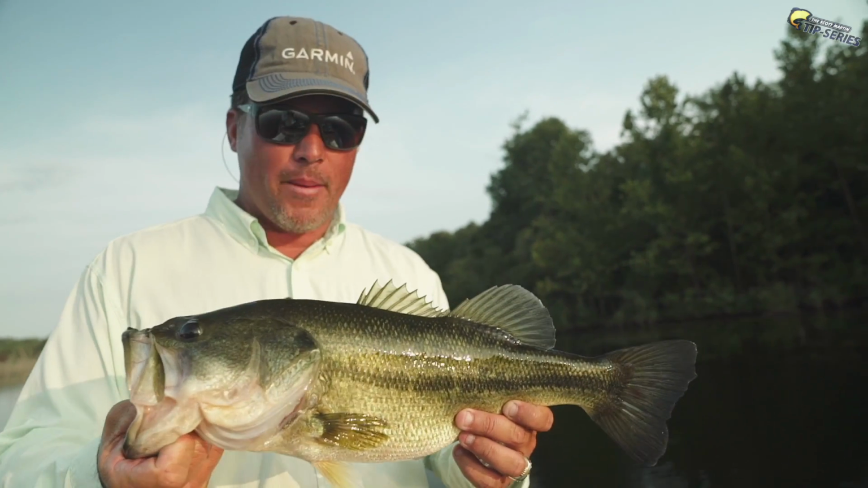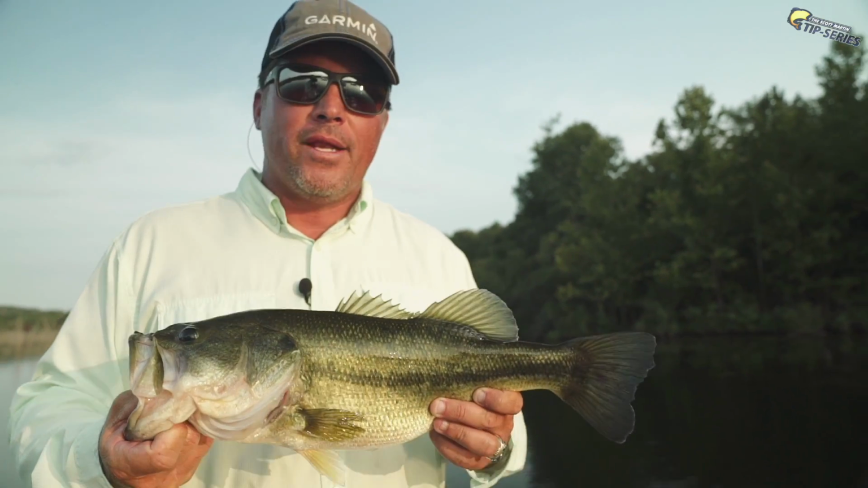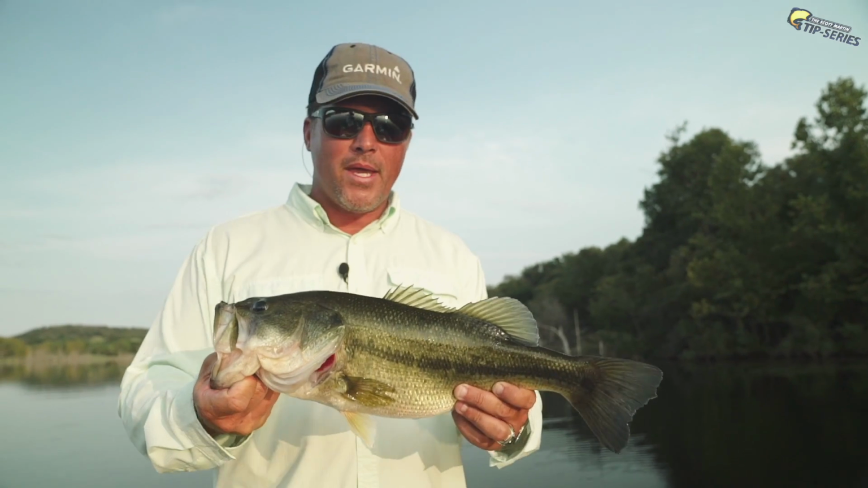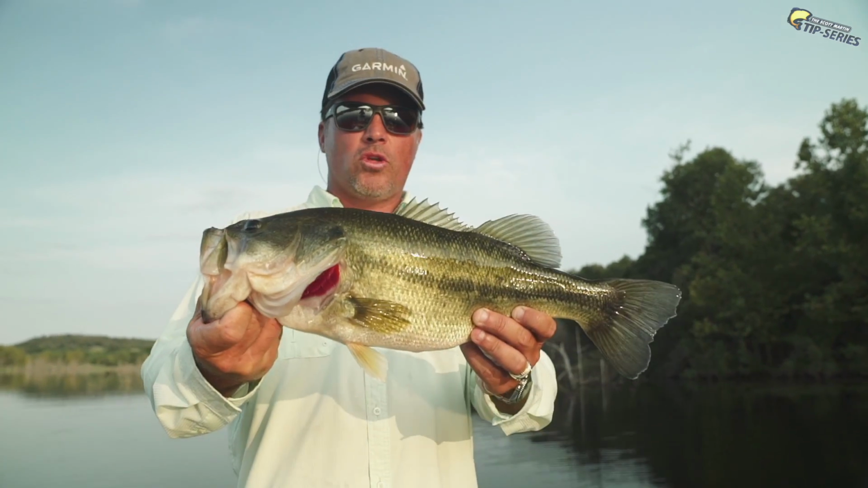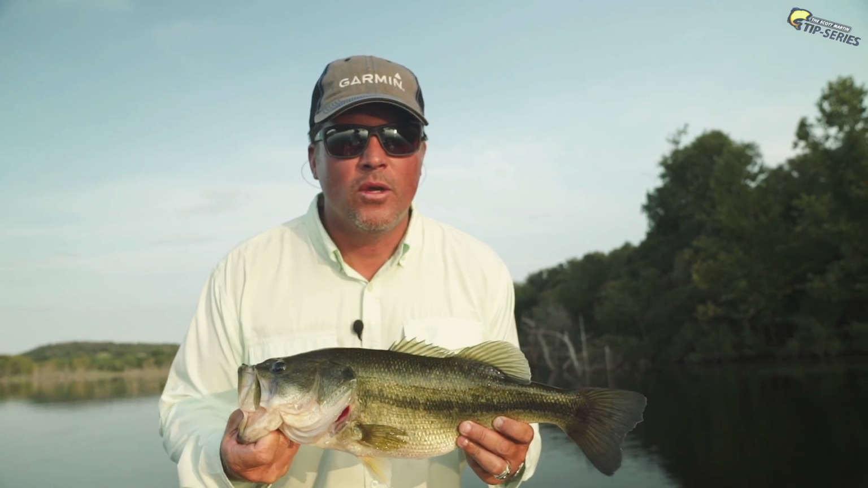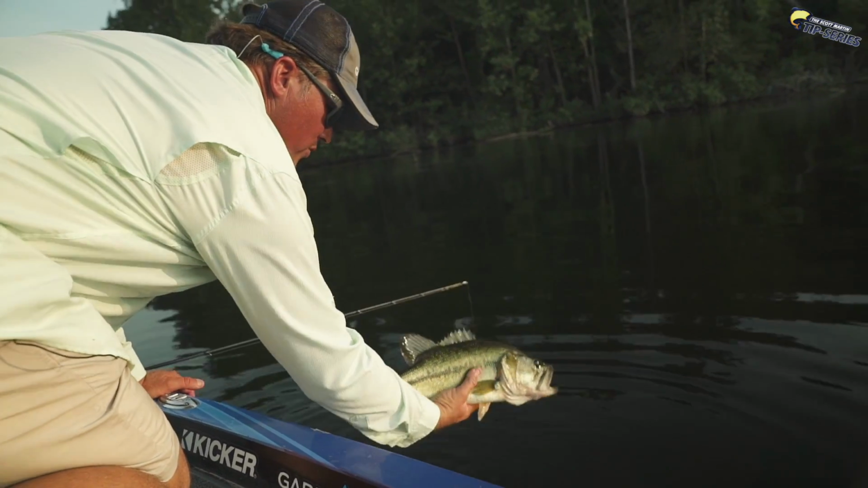Watching your bait on the Panoptix go down, or if you don't have Panoptix, just figure out your fall rate and count it down, right? Okay, you know that your bait's down 10 feet, 12 feet, whatever it may be. As long as you're not below that thermocline, you'll be in good shape. That's a nice fish. You know what? We're not done. We gotta see if we can catch one more. Oh yeah, that's beautiful.